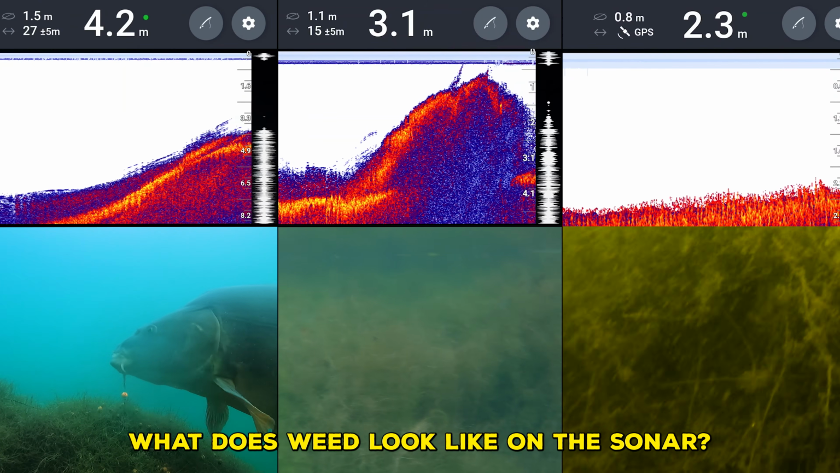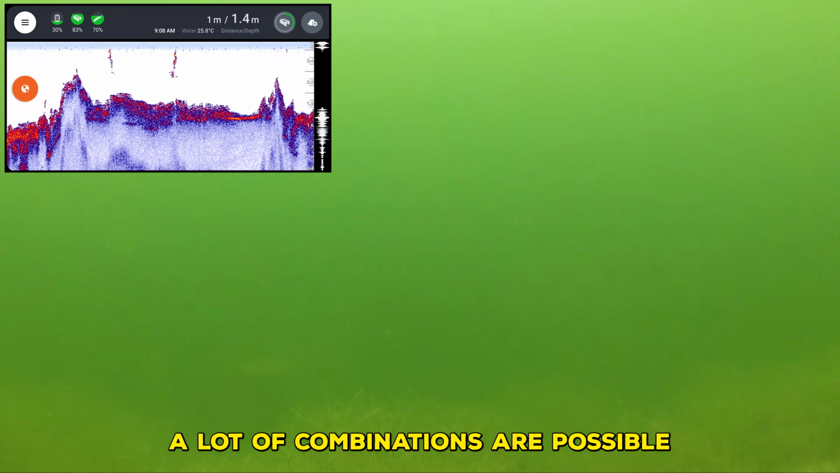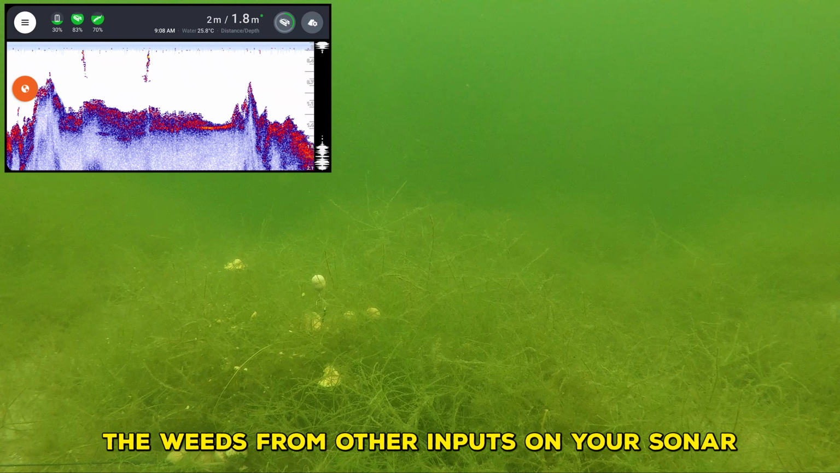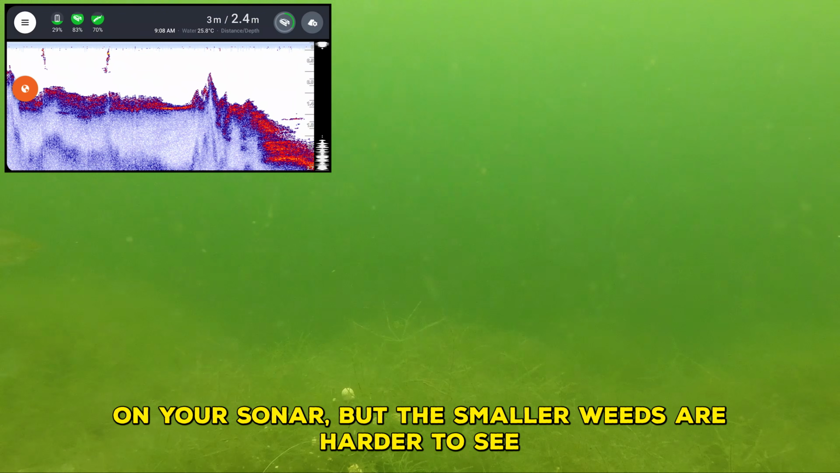How does weed look like on the sonar? Weed can grow in different forms. Long strings, compact, a lot of combinations are possible, and it's essential to learn how to distinguish the weeds from other input on your sonar. The high compact weeds are easy to spot on your sonar, but the smaller weeds are harder to see.